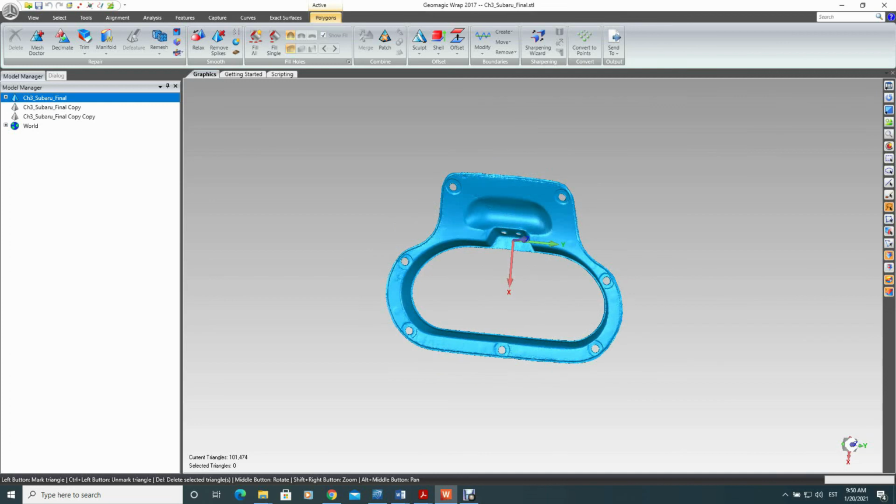And altogether we would have now 4 parts that we will print out separately and glue them back together later on. And this we had to do because of the physical limits of the working area of our 3D printer.